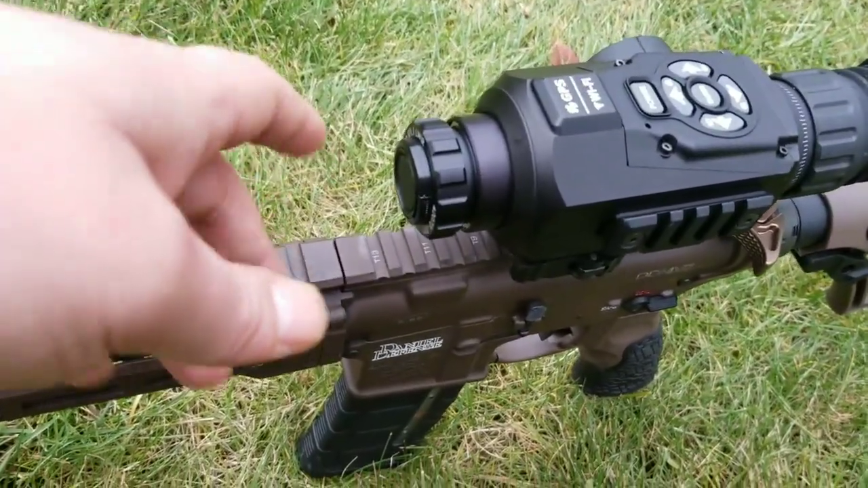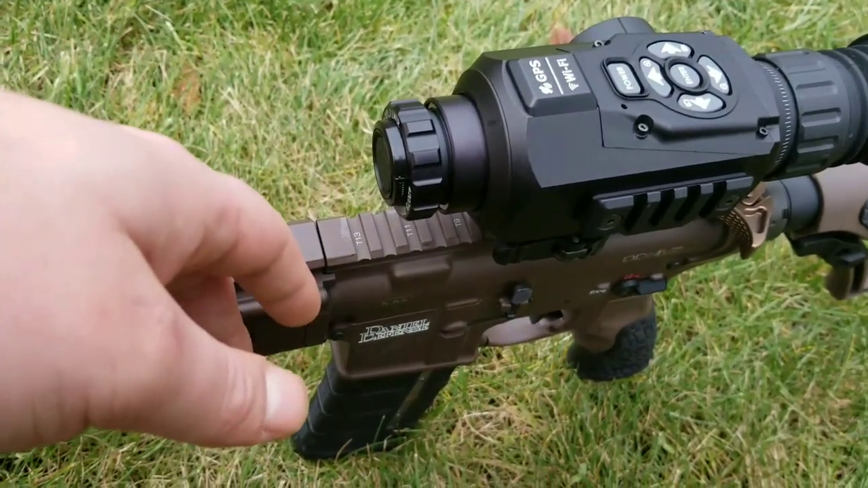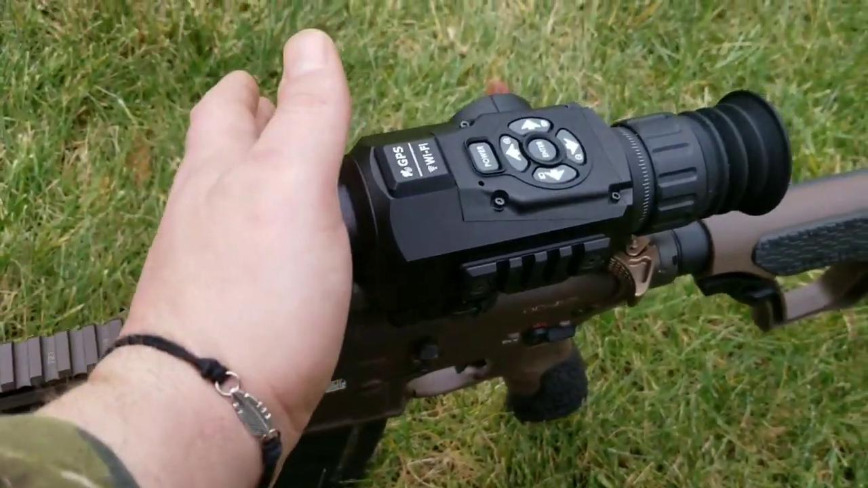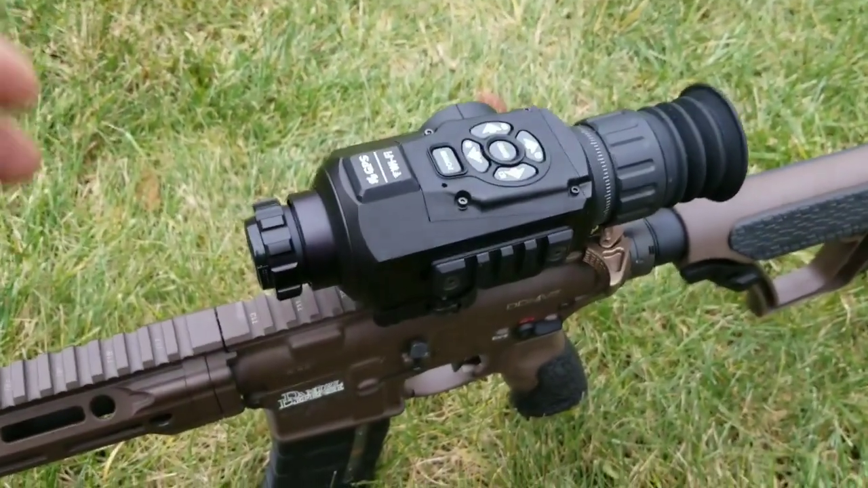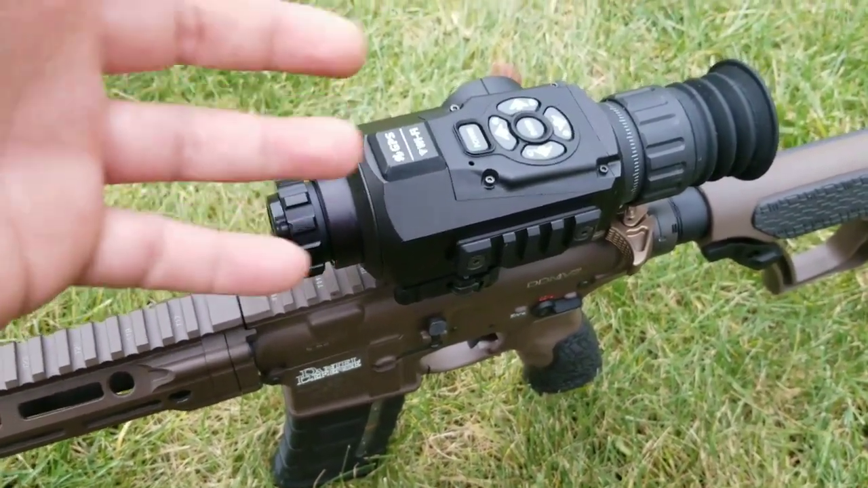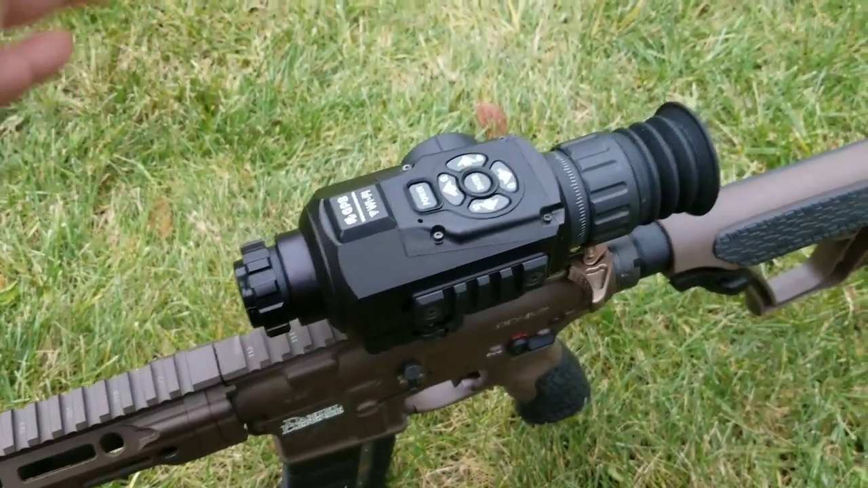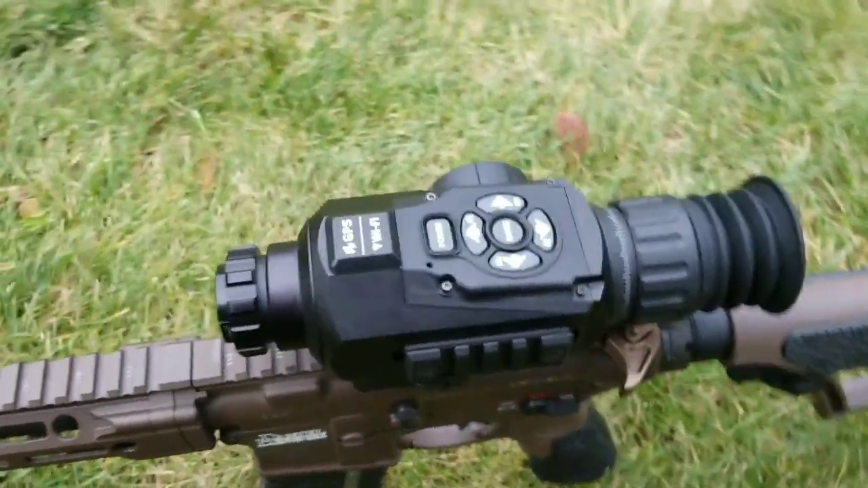If you happen to lose this lens cover like I did on my last hunt, luckily I found it by the end of the day, but you could use something like a book or your hand. Just make sure you cover it. If you calibrate it without something covering the lens, you're going to get ghost images of whatever you're looking at. So you're going to want to make sure you do that when you calibrate it.